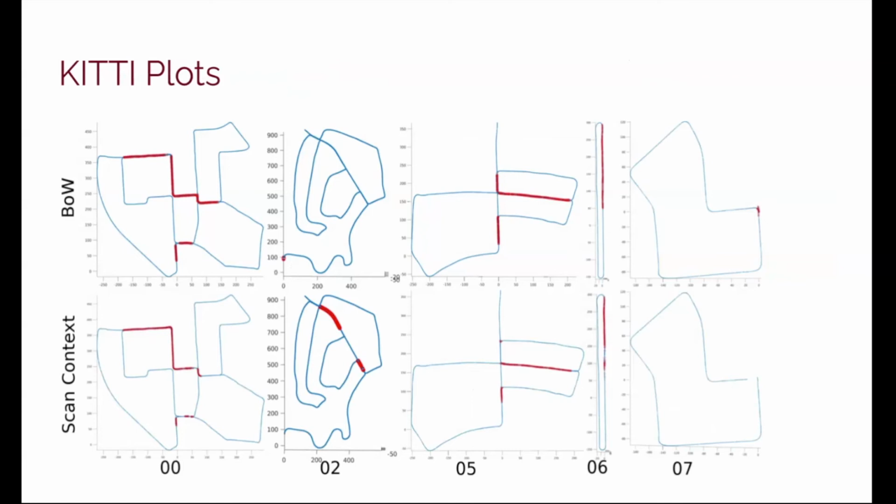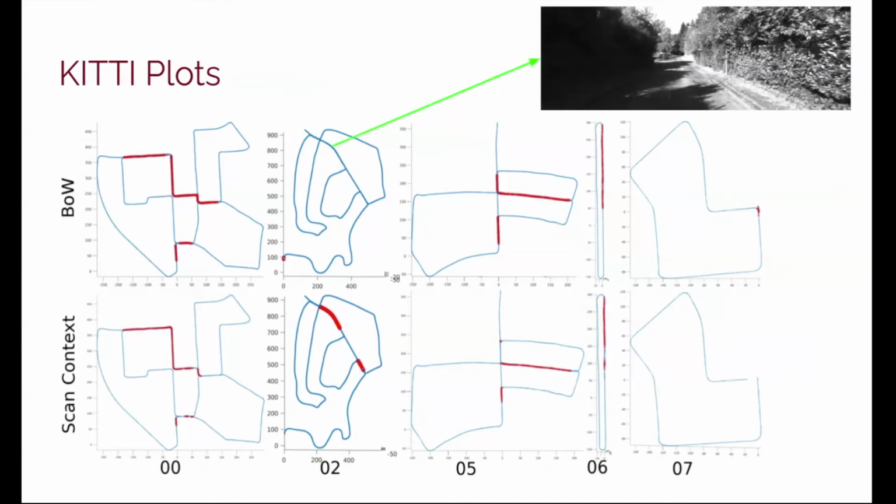On the other hand, we can see that BoW failed to recognize any place in sequence 2. This is because the revisited places are occupied by foliage. BoW failed because feature matching is vulnerable to repetitive textures. However, our approach still works.